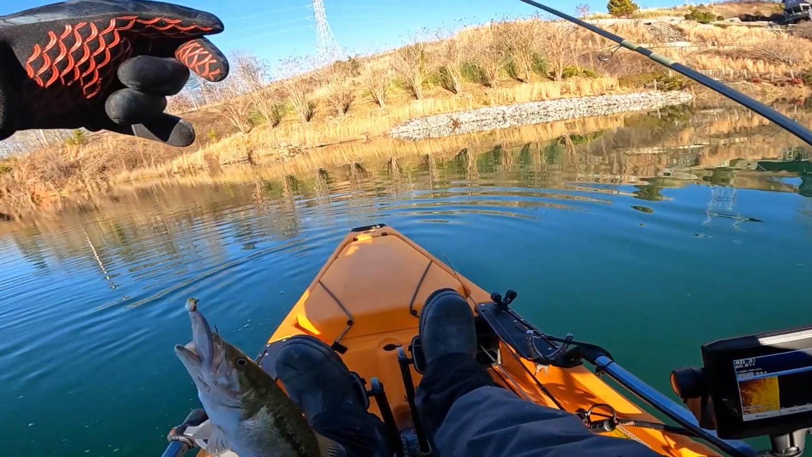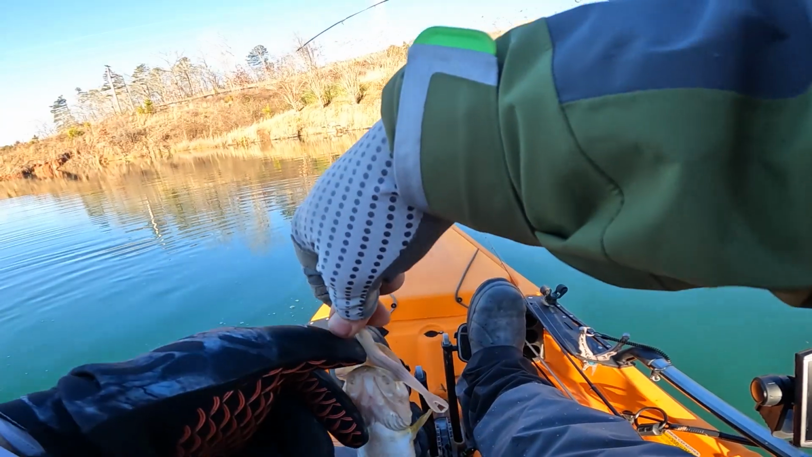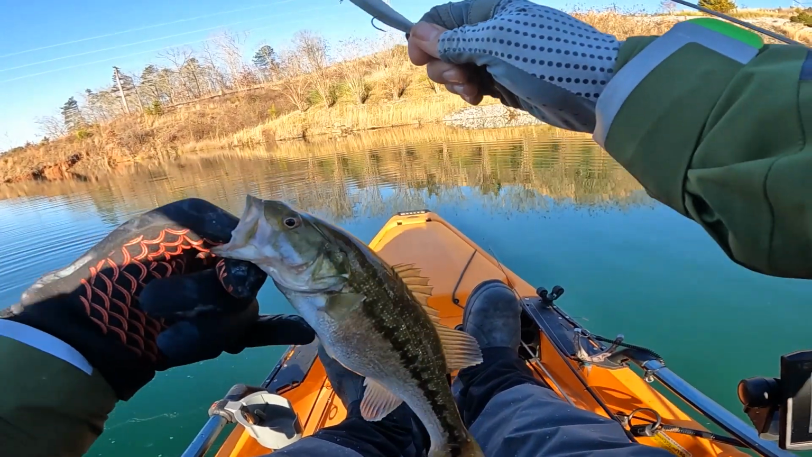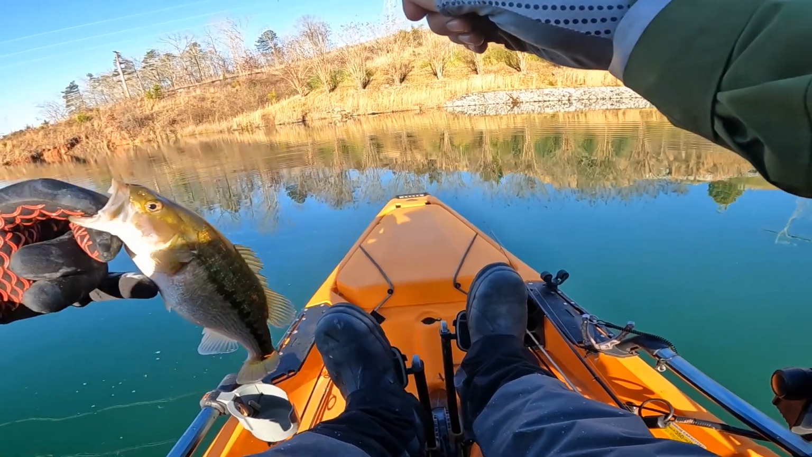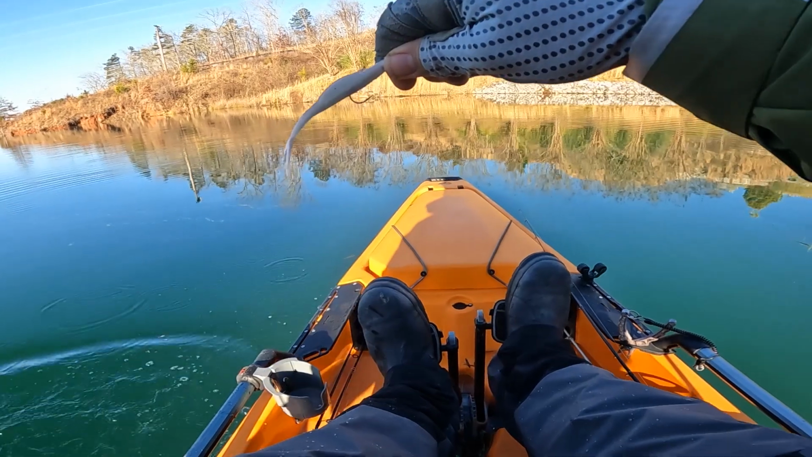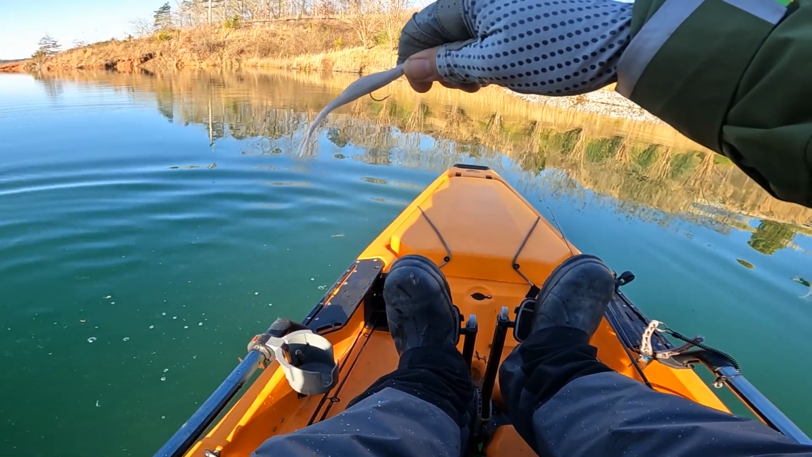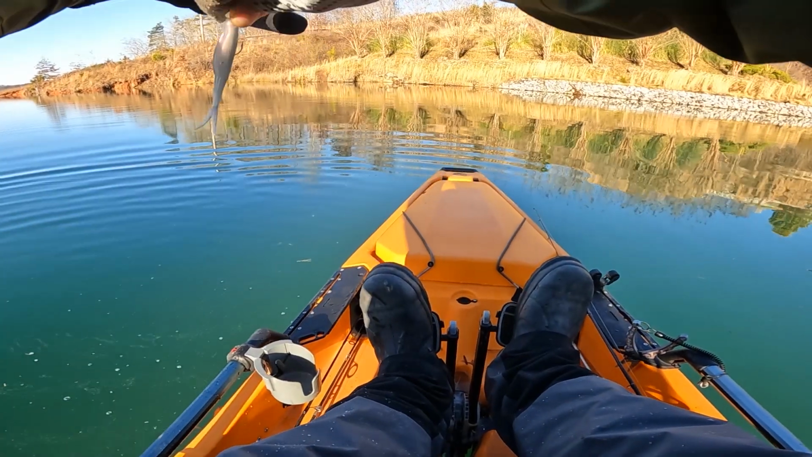Oh, there's a whole bunch of them down there. Look at that. Nice little guy. These guys are so much fun. What did he spit up? Looks like that's what they've been eating. He spit up a bunch of just fishy gut stuff.